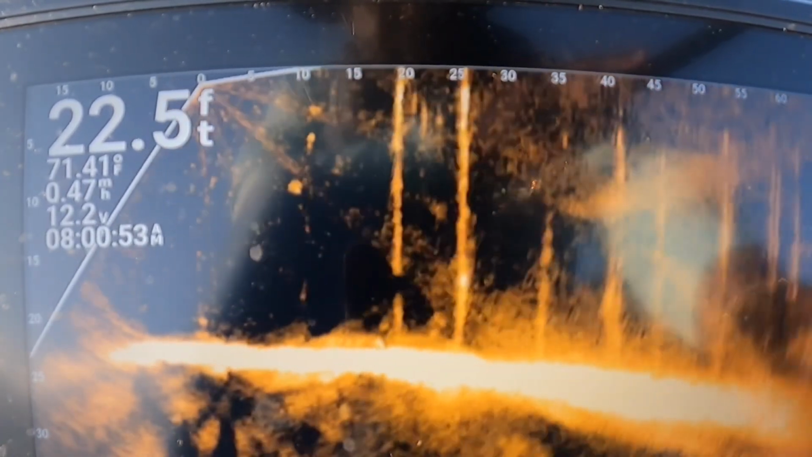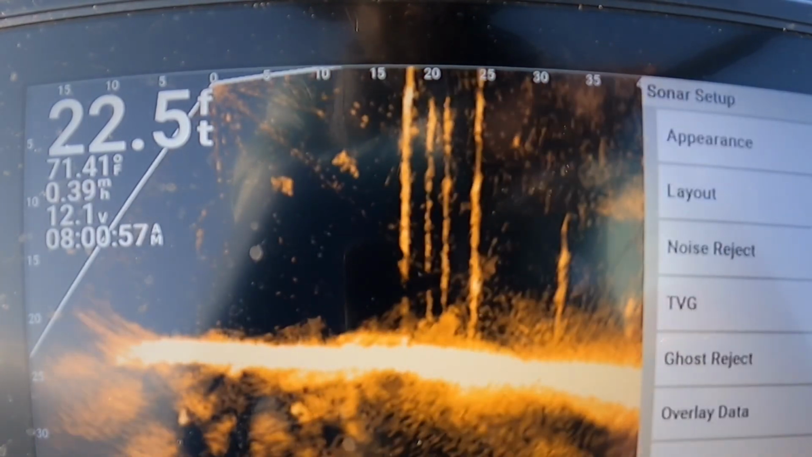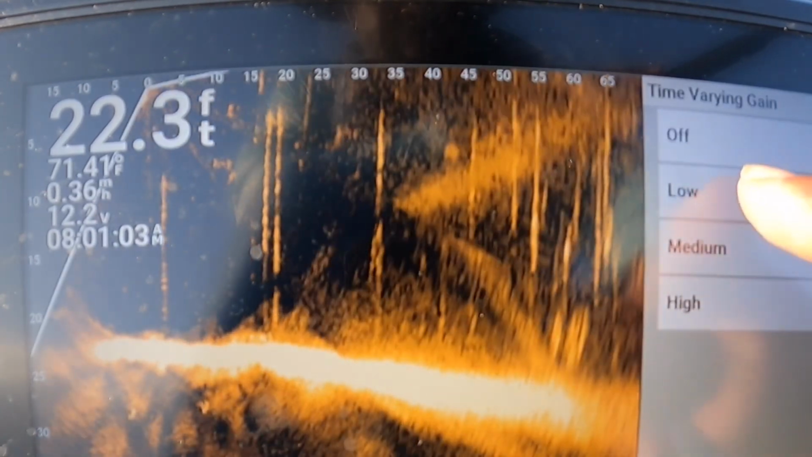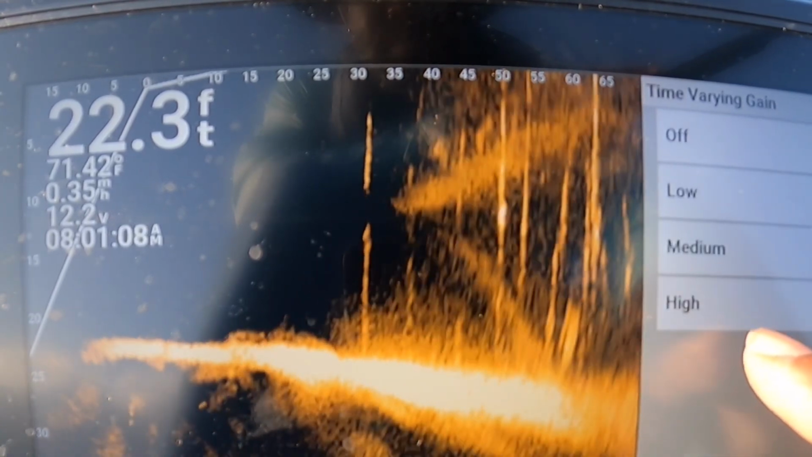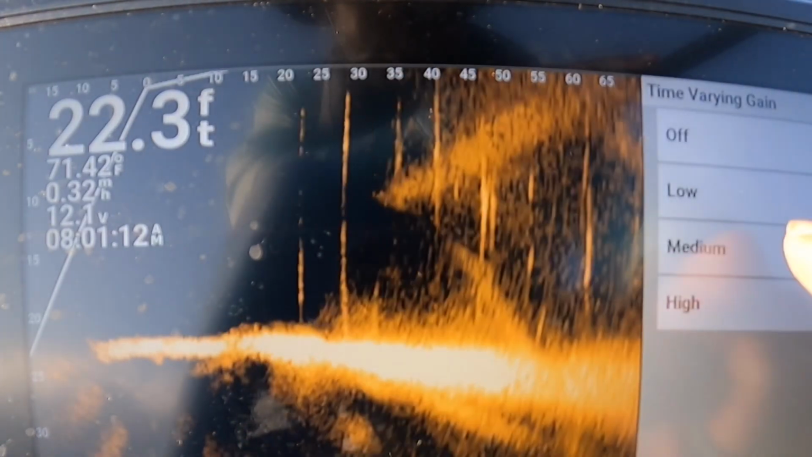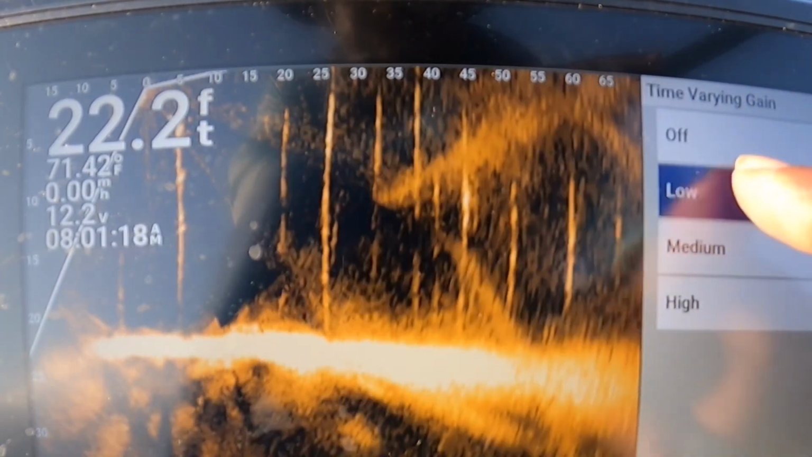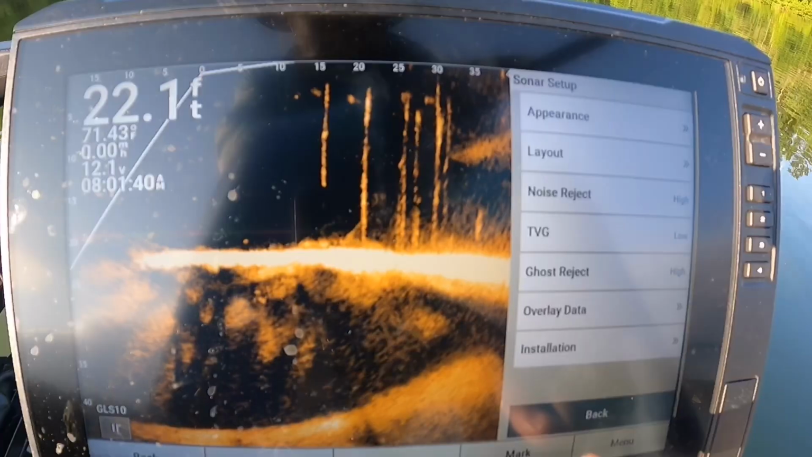Let me show you how I have mine. If we go to my Sonar setup, time variable gain, I have my time variable gain as off. If I turned it on, you can turn that on to low, medium, high. You just notice the differences between what that looks like. Most of it's showing up over there. I keep mine off, but I'm playing around with my settings today, so I'm going to put it on low and leave it there.